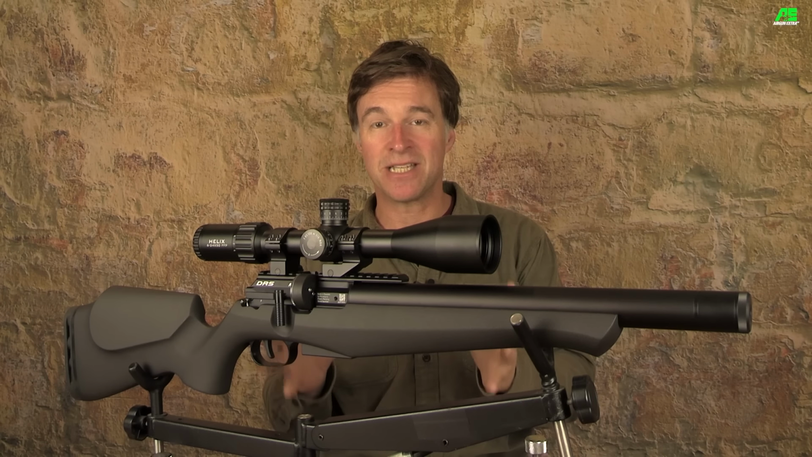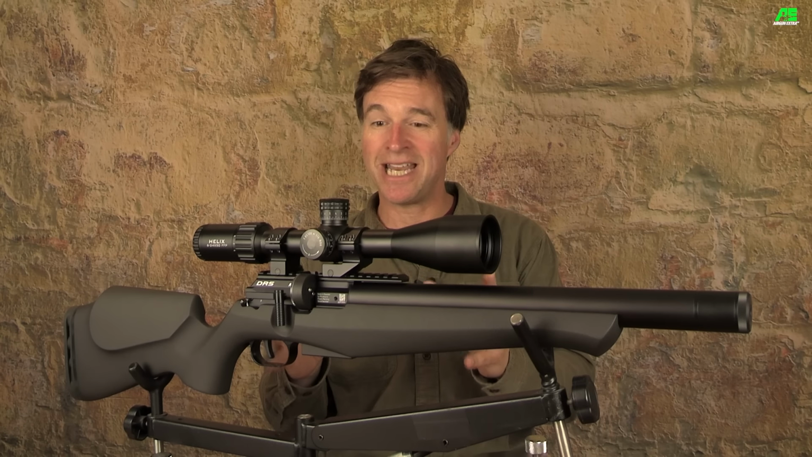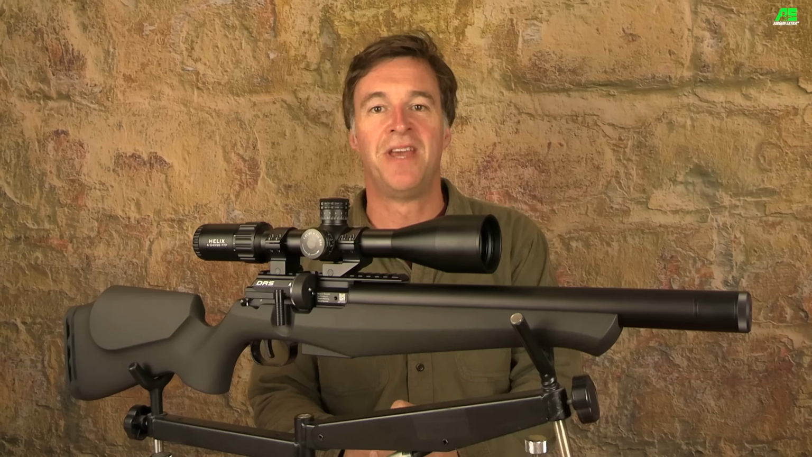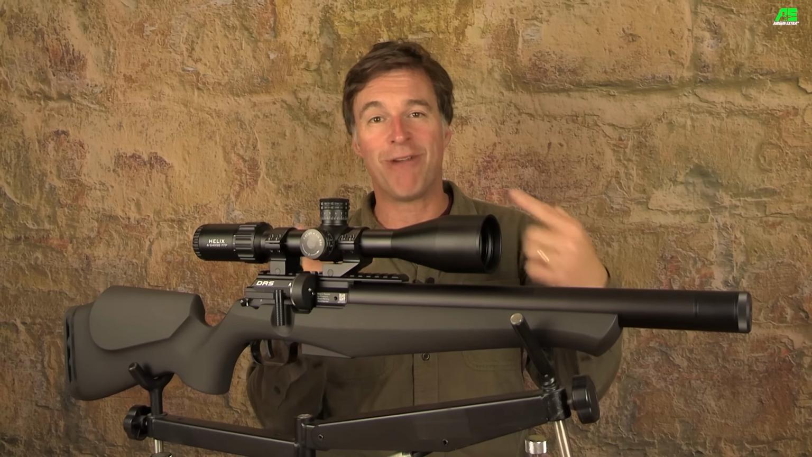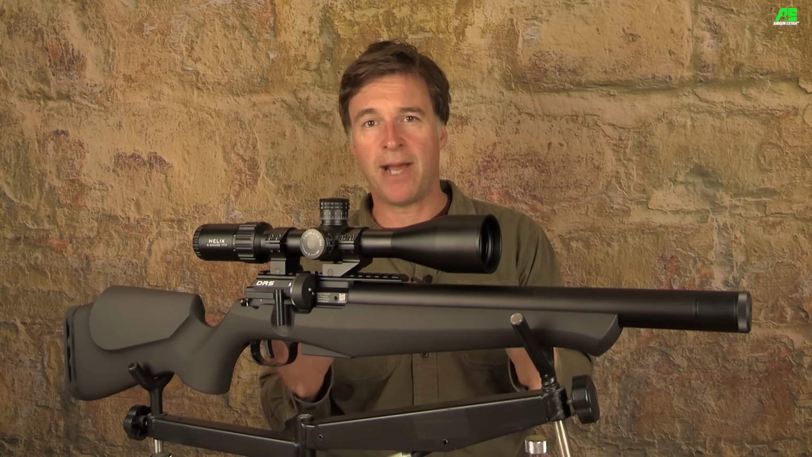So staying with the subject of engineering, the DRS Mark II is equipped with a Picatinny scope rail, which I think shooters are going to really appreciate. It's 30 MOA and it provides about 180 millimeters of clamping space, which is a fair bit more than the Mark I. Most of you will know about the DRS's innovative air cylinder, which is actually wrapped around the barrel. Now that improves barrel rigidity and also just results in a really sleek looking airgun. Now it's got a 1/2 inch UNF thread for silencer attachment, and there are numerous different barrel length options.